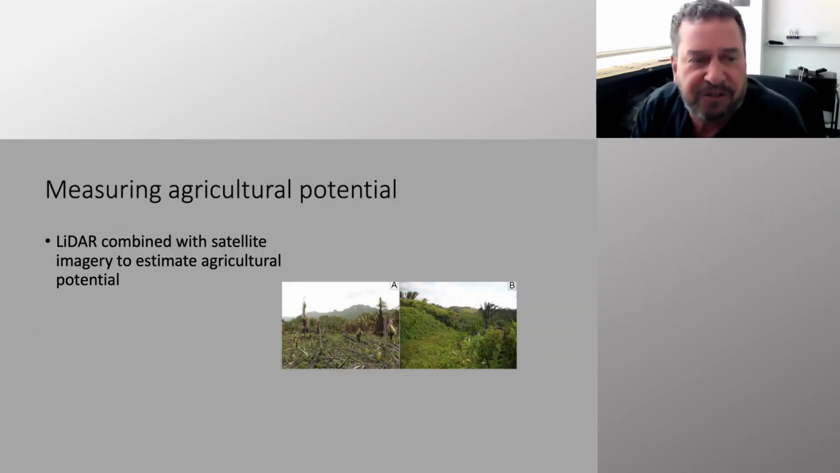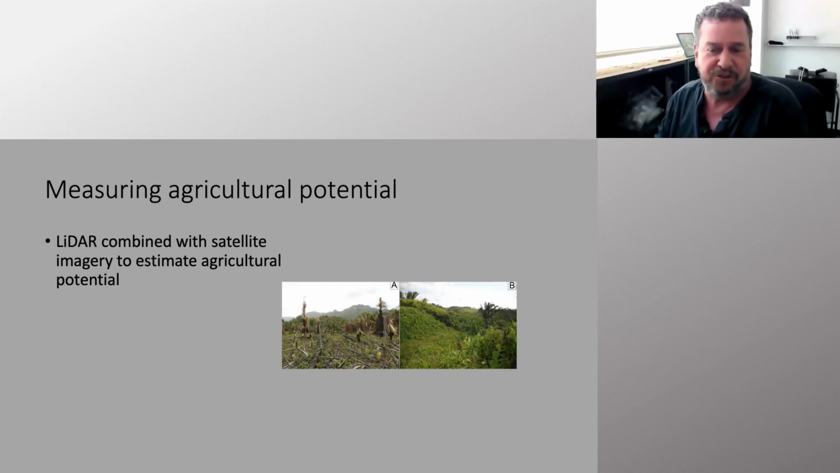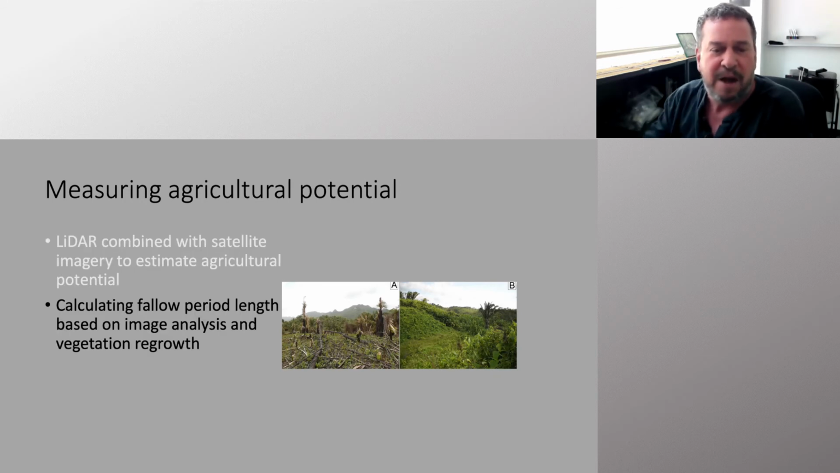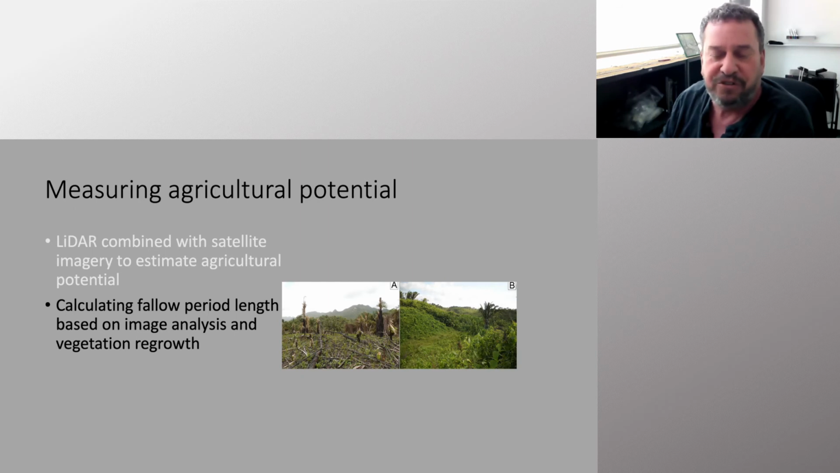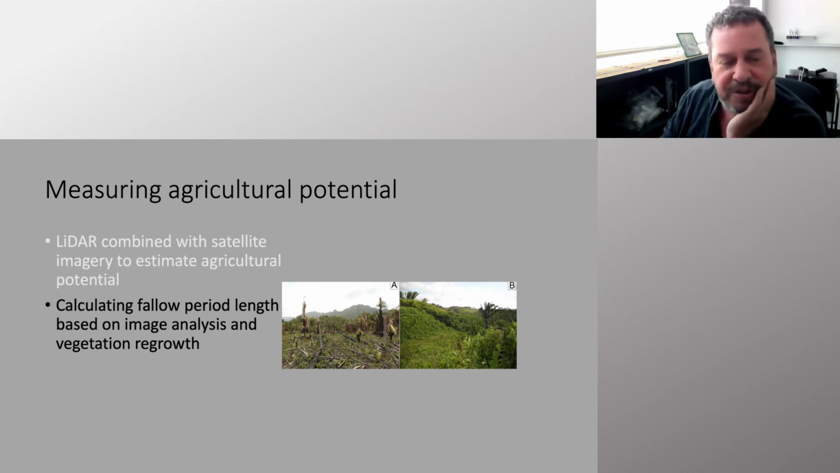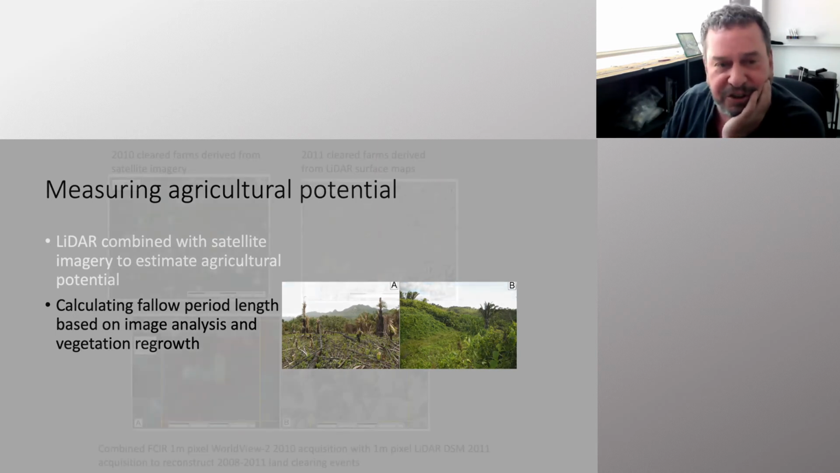So we used this LiDAR in combination with satellite imagery to estimate agricultural potential for the landscape. And here you can see a couple of pictures of farms, one an active farm and one in about its second year of fallow. And we were also able to calculate fallow period lengths, which is the critical factor limiting productivity, or the amount of corn you can grow in a landscape using slash and burn technologies.